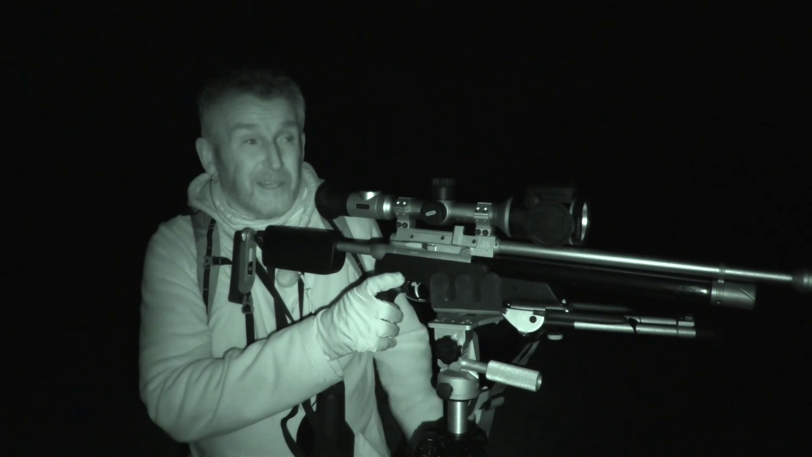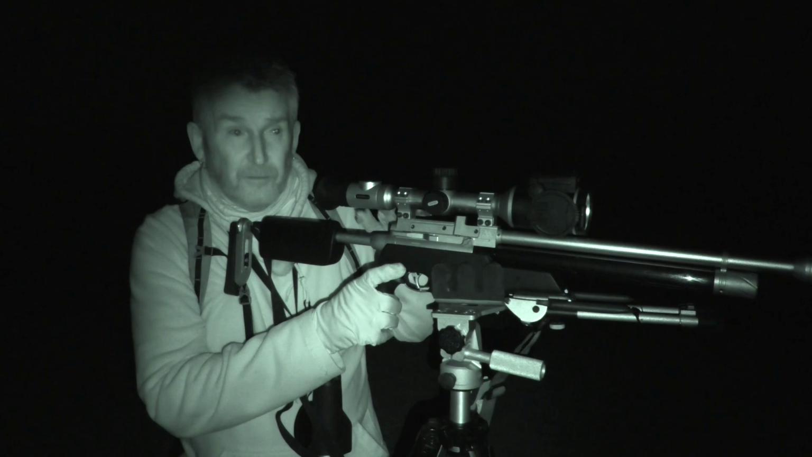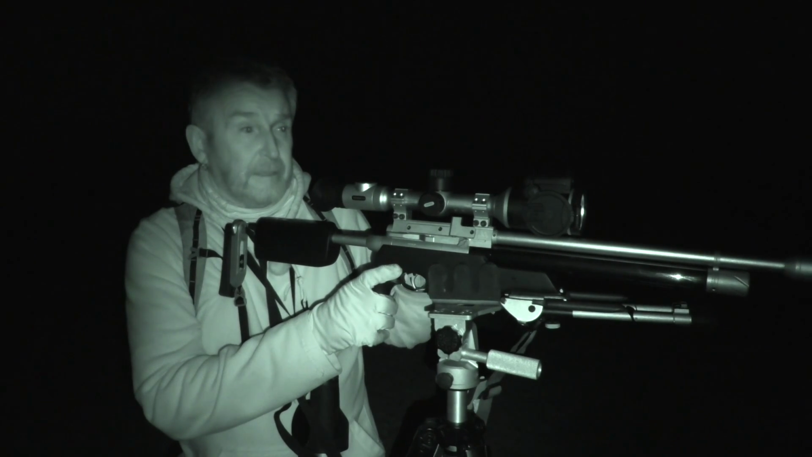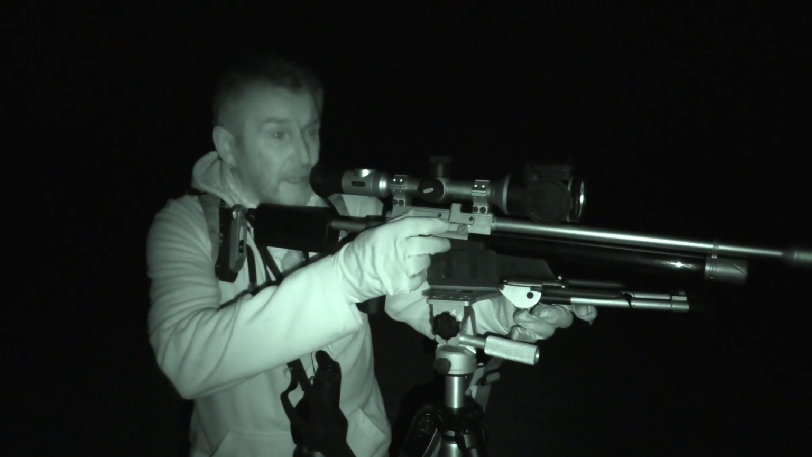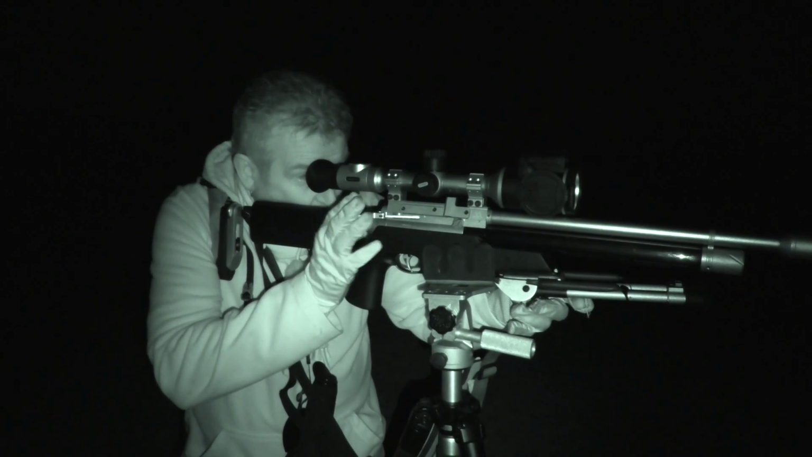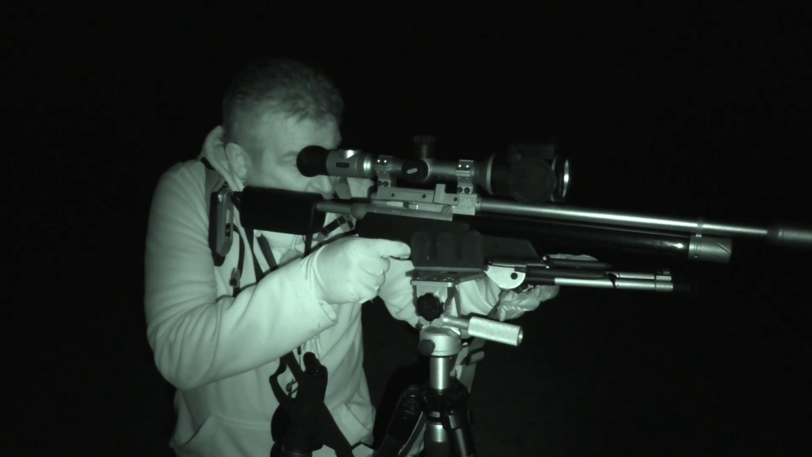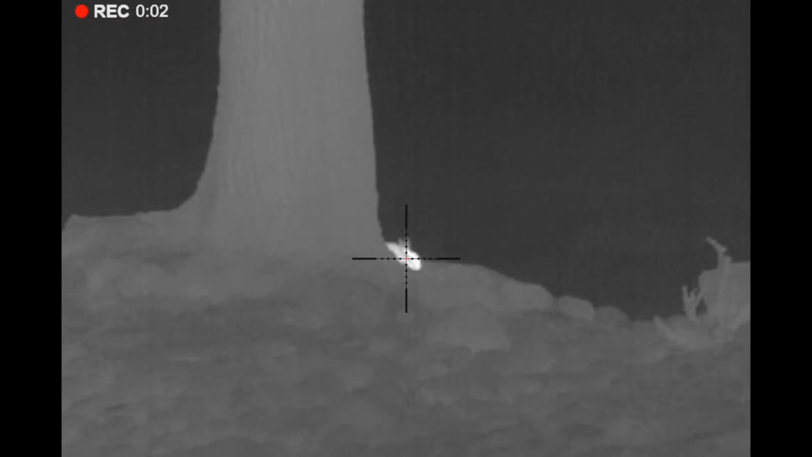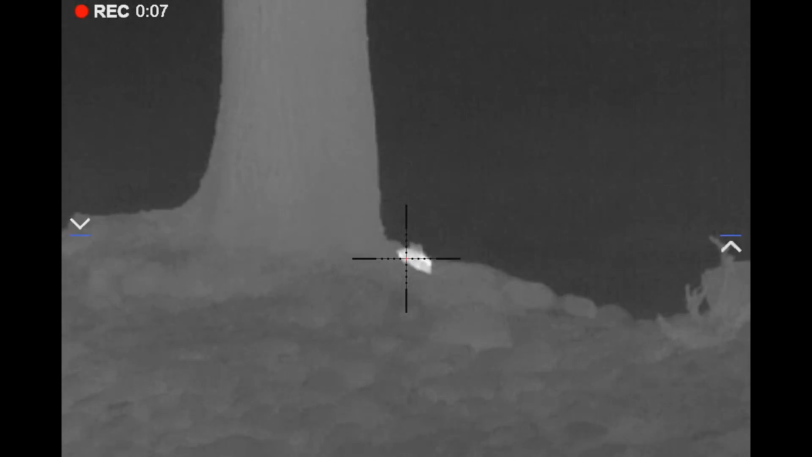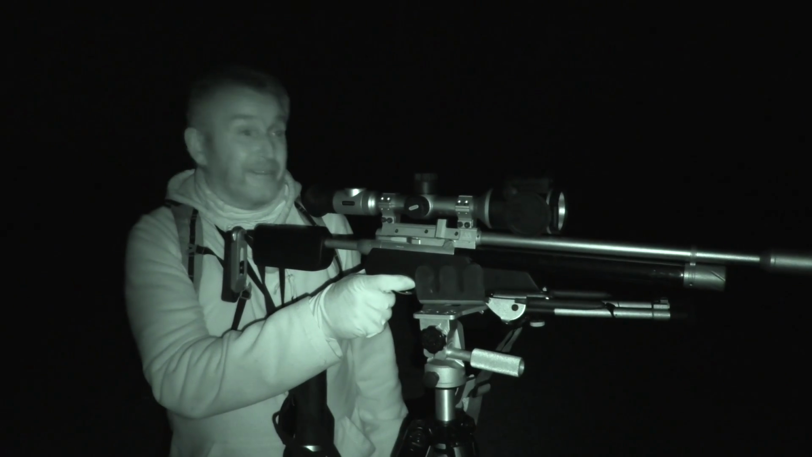Right, we're back by the container. If you remember, I looked at that tree earlier, and there's a rabbit hole into the roots of the tree. You can just see its head poking out from the side of the tree now, and should be pretty straightforward, this. Yeah, nice one. He's down. That one looked quite healthy.